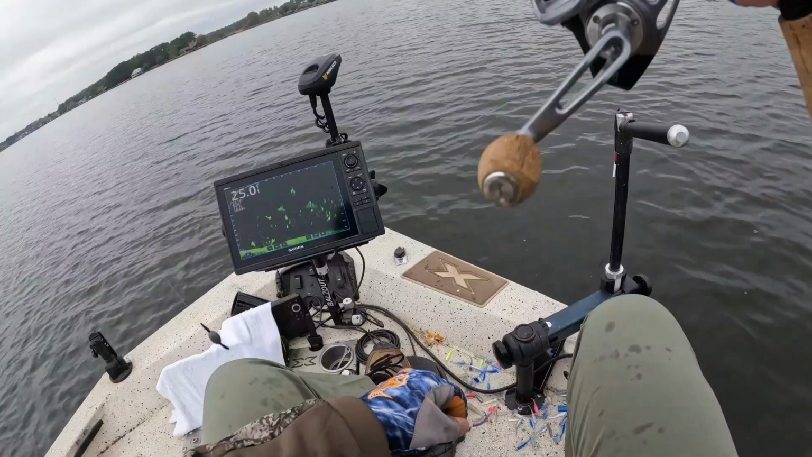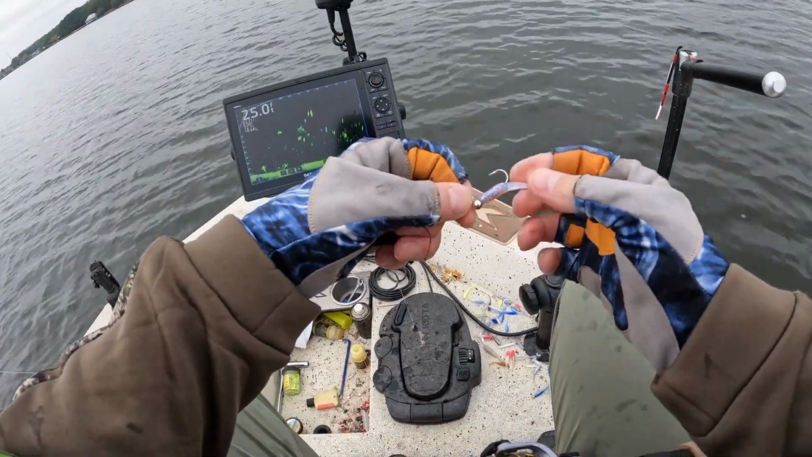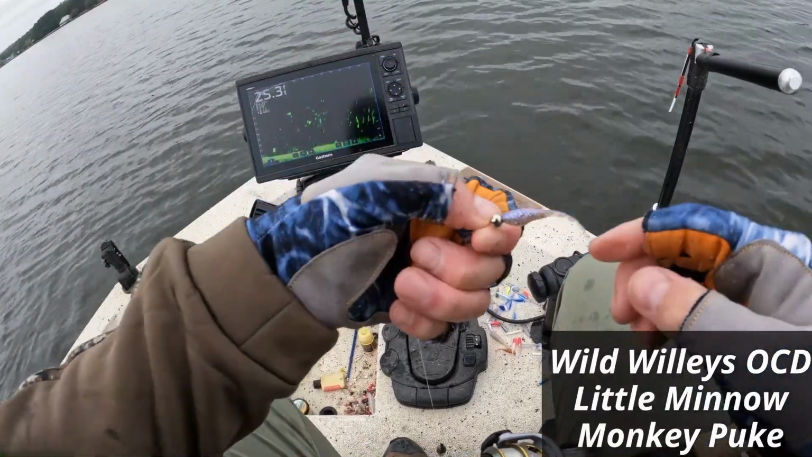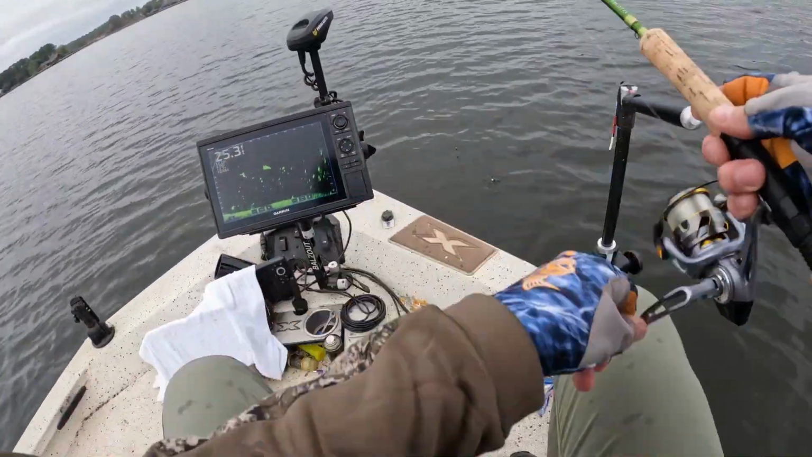Made a little change. Got the 16th ounce nickel-plated crappie magnet jig head. I got the Wild Willie's OCD monkey puke. Man, that's a good looking color right there. 1/4 ounce slip sinker pegged.